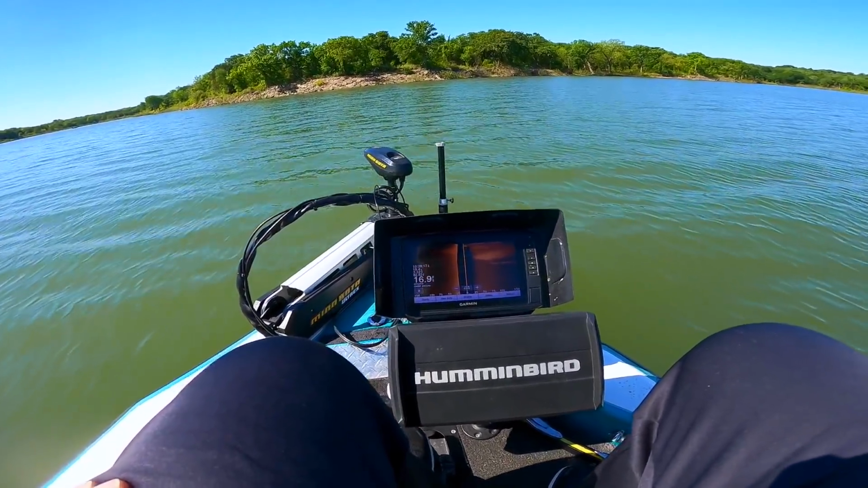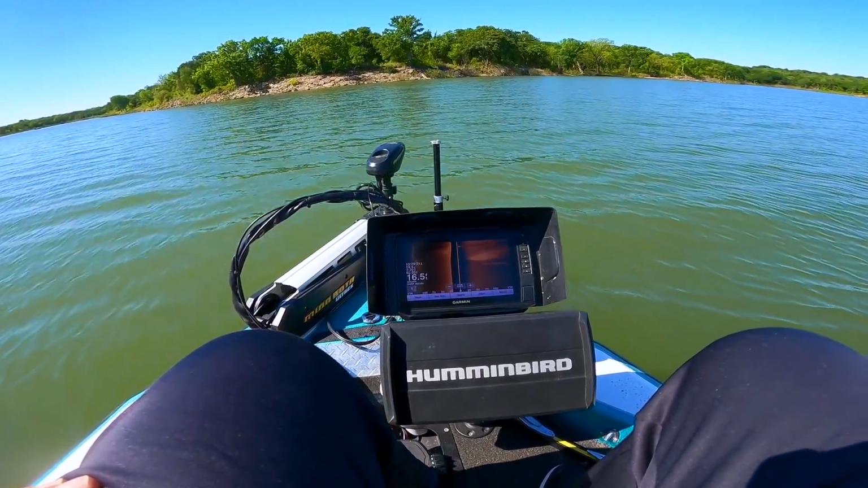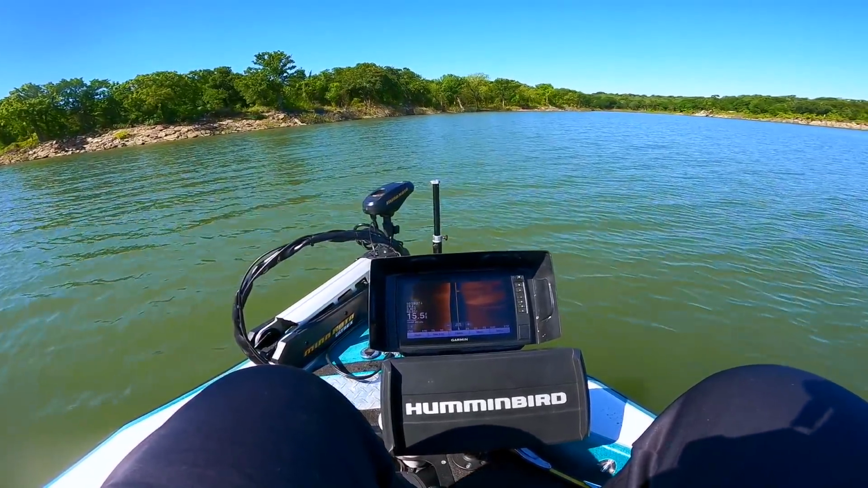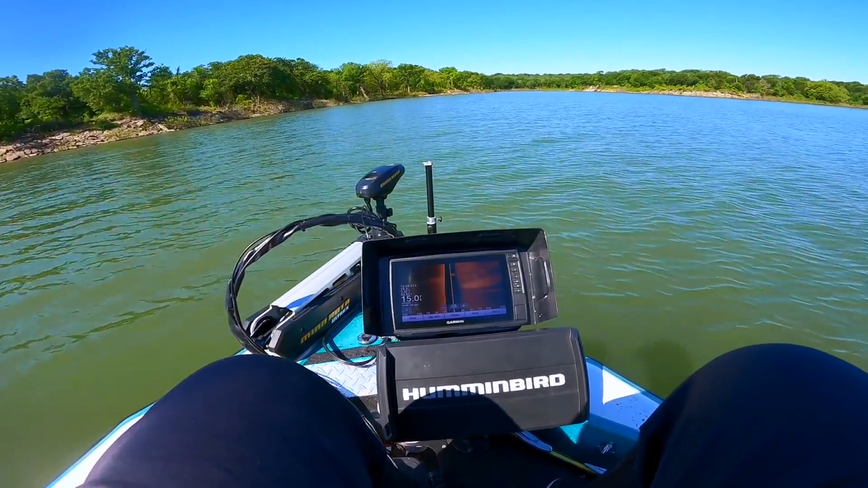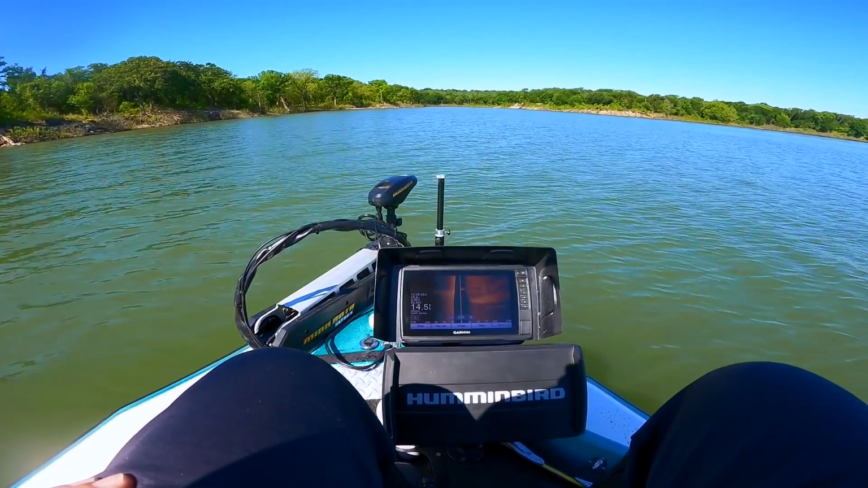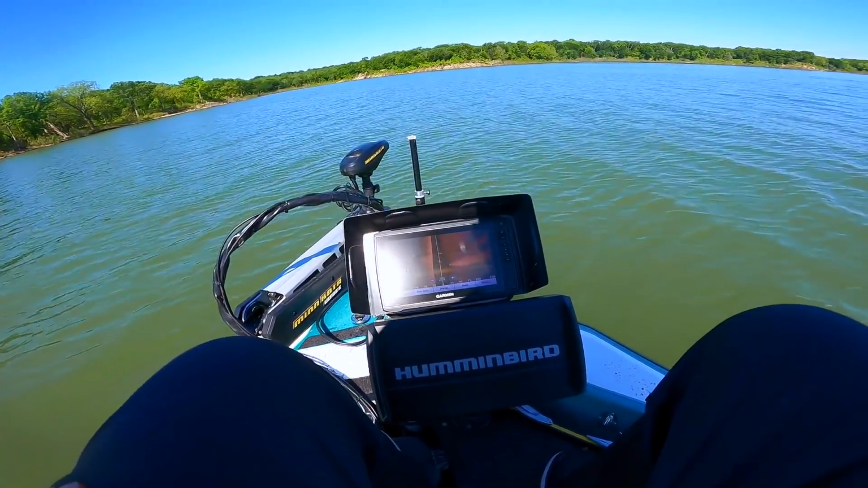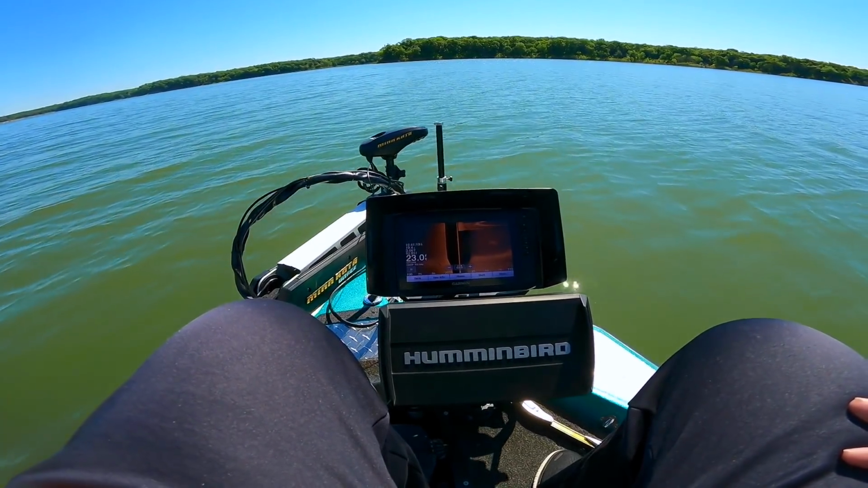Let's see, wait, what we got here? We got, alright, we got nothing. Let's go this way. Let's see if we can find it over here. I'm using the outboard to propel us, but I'm using the trolling motor to steer the boat. I'm gonna try to find that big tree. It's a good tree if we can find it. That looks like a big old tree over there.